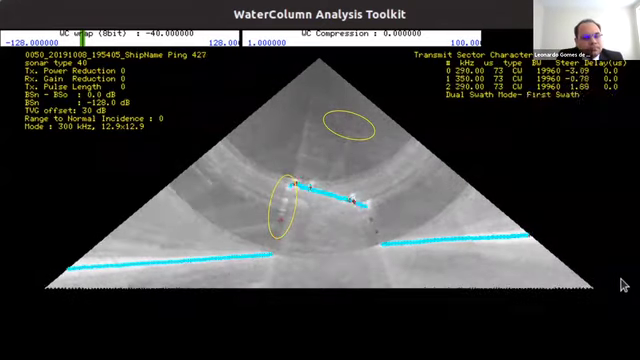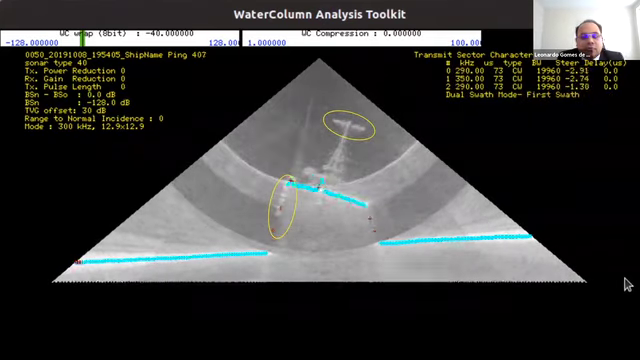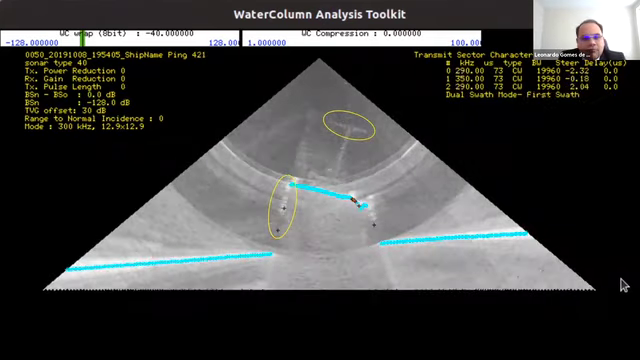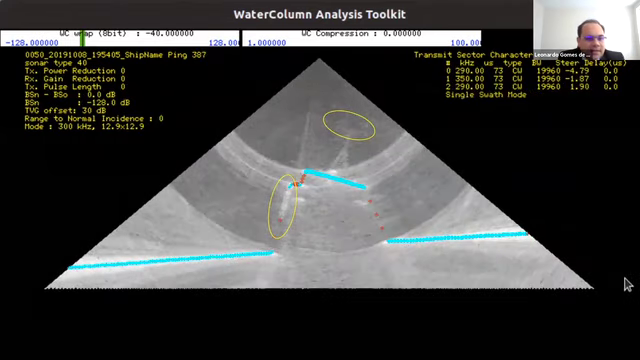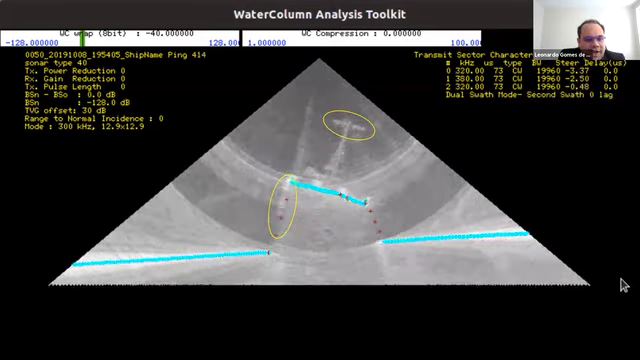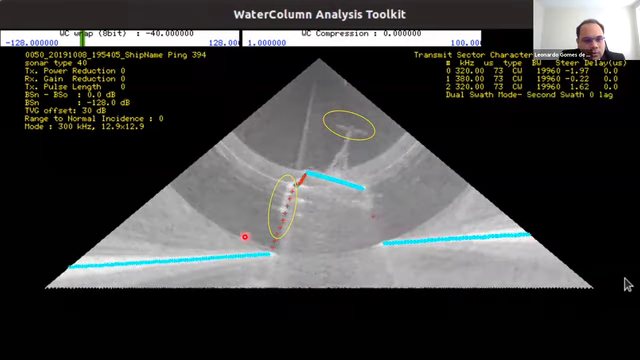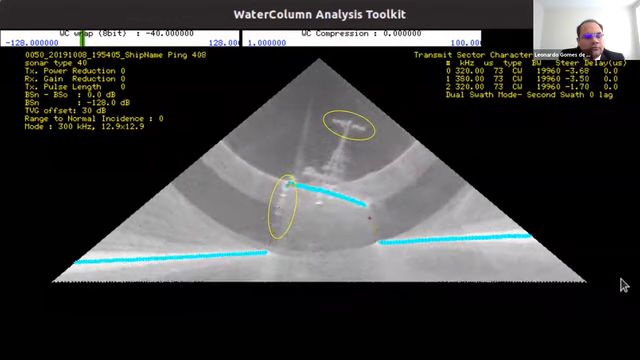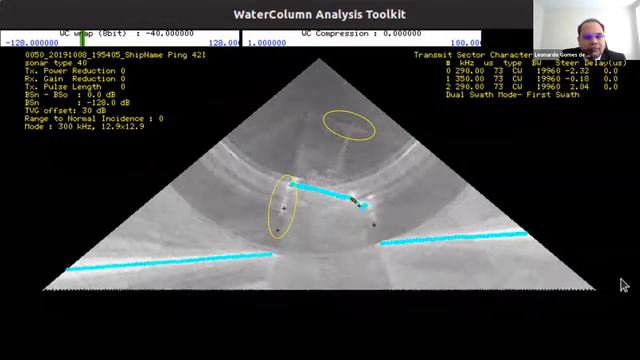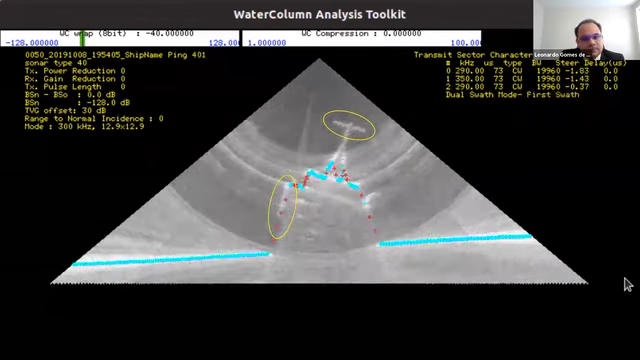In this example, we have water column amplitude data collected from a shipwreck. 45 consecutive pings are displayed. In red, we have the rejected or interpolated solutions. In light blue, the conventional amplitude and phase solutions, including high density beamforming.